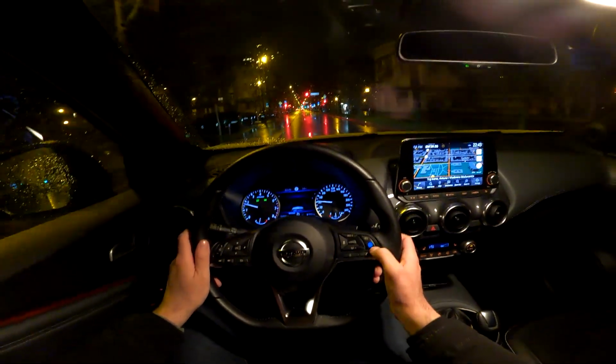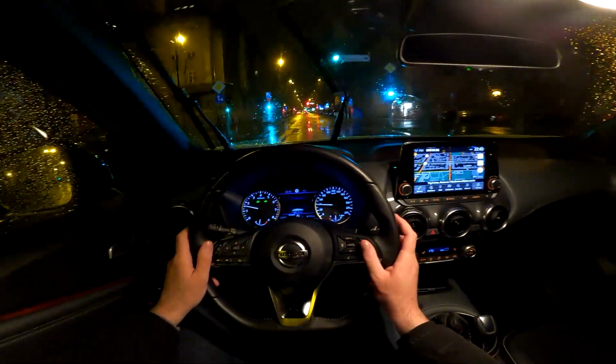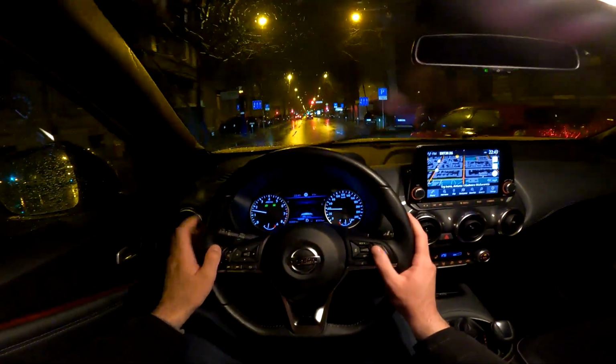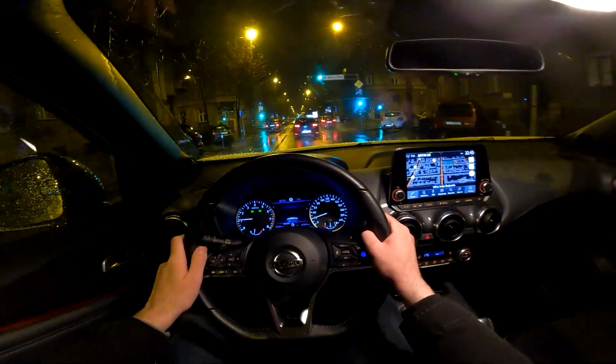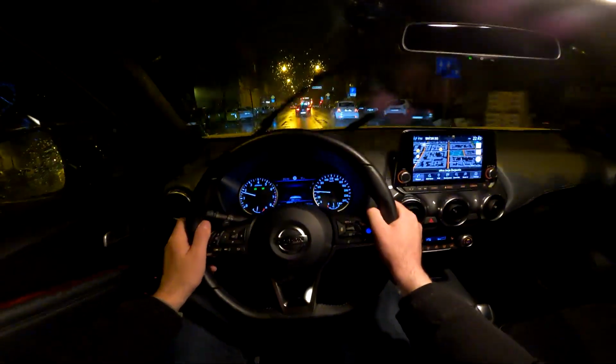And this car also has the Pro Pilot. It's basically the semi-autonomous driving system, and I will demonstrate that to you on a highway during the drive during the day. So stay tuned for that. That video is also gonna be live pretty soon. So yeah, the car has a lot of advanced technology.